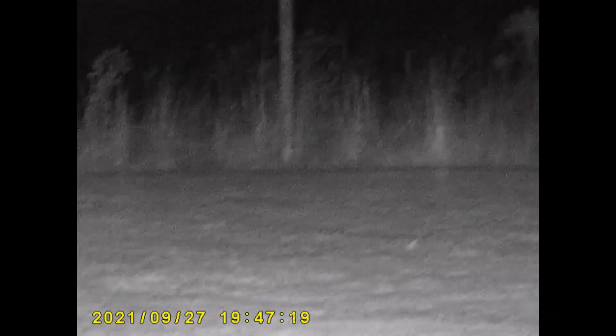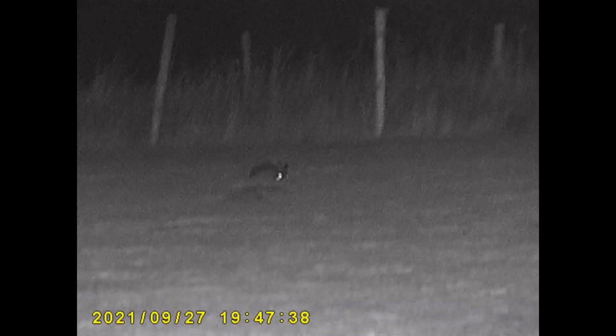Looking across the fence into the field, this was completely black to my eyes and the camcorder, and the scope does quite well here. Everything is illuminated. The little infrared torch certainly stretches right across this field to the far fence, and I couldn't see this rabbit at all until I looked through the scope itself.